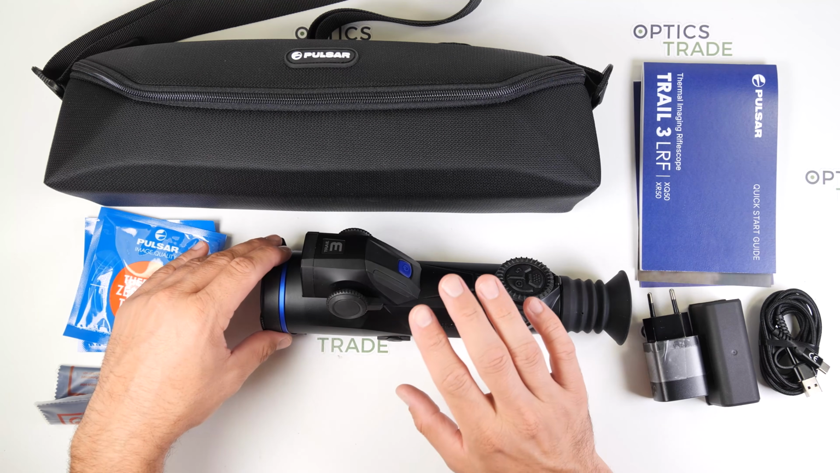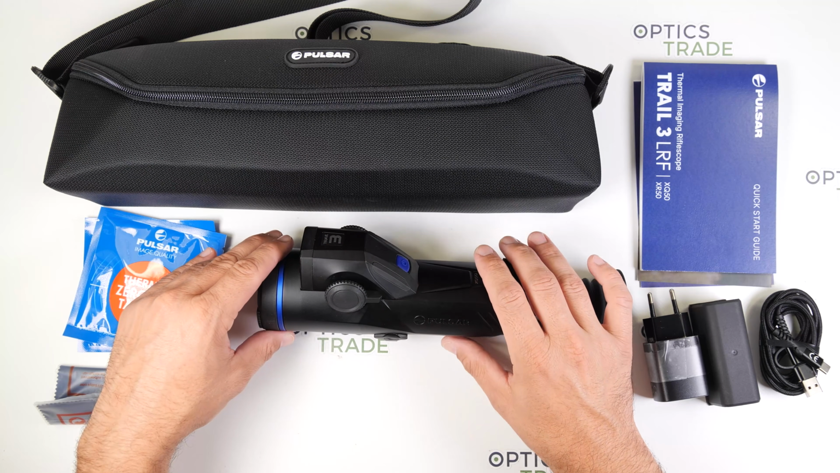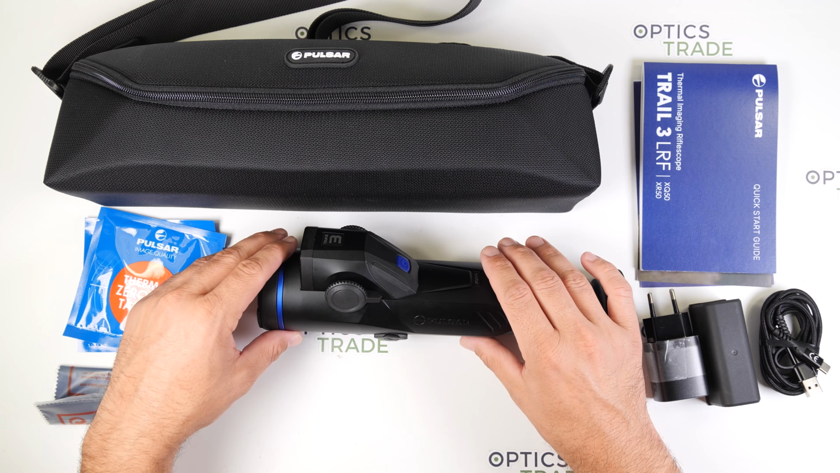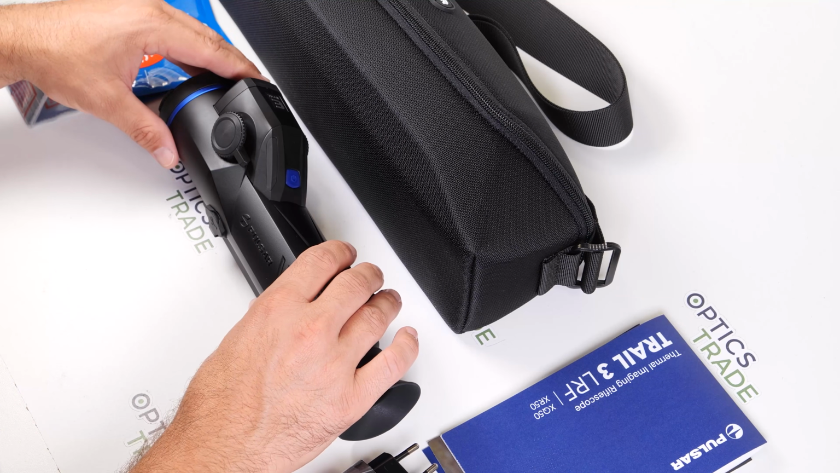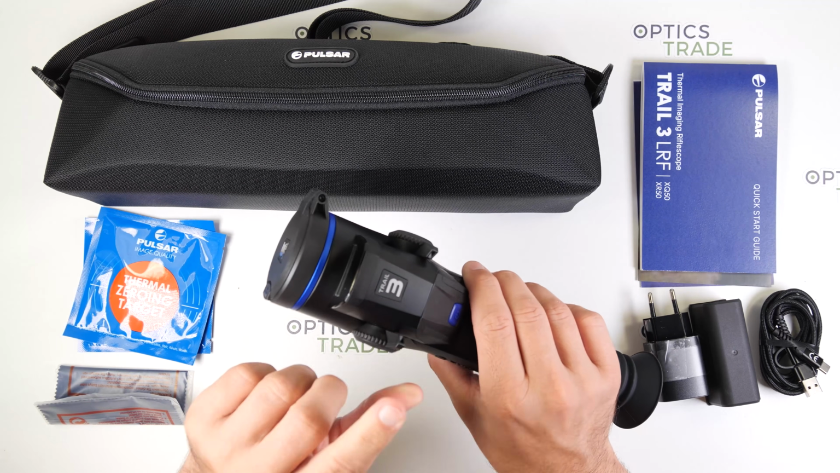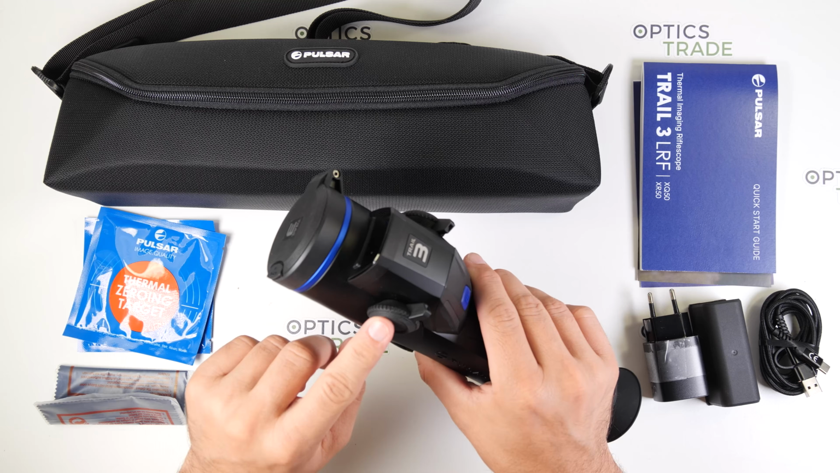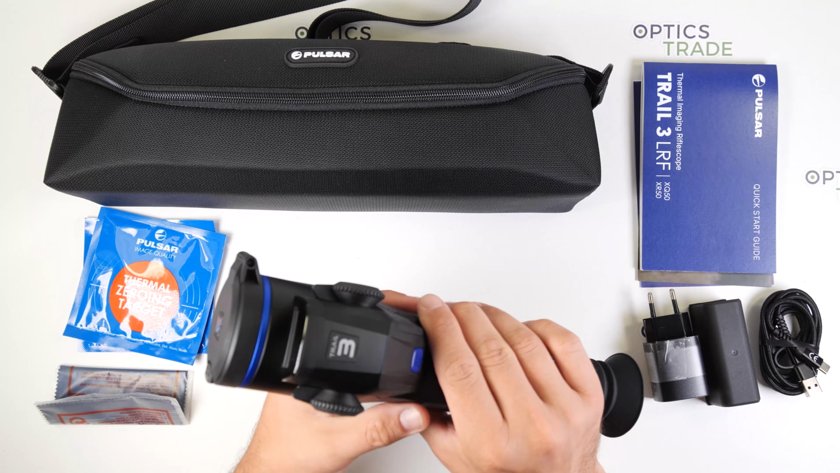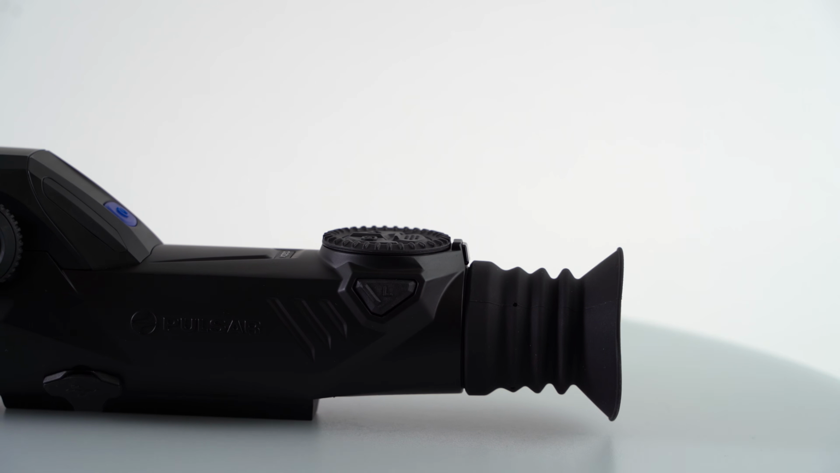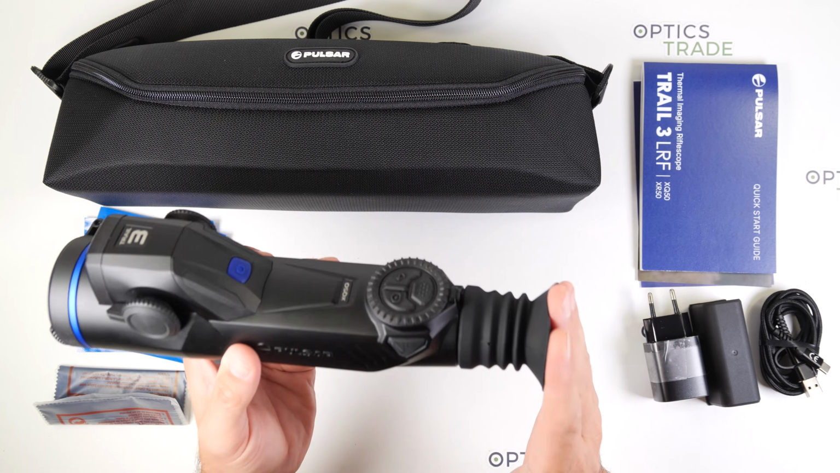In practice, the wider field of view of the XR50 makes scanning more comfortable, and it helps you detect moving game more easily. The minimum focusing distance with both devices is approximately 5 meters, and thanks to the generous eye relief, the Trail 3 devices can also be used with glasses.